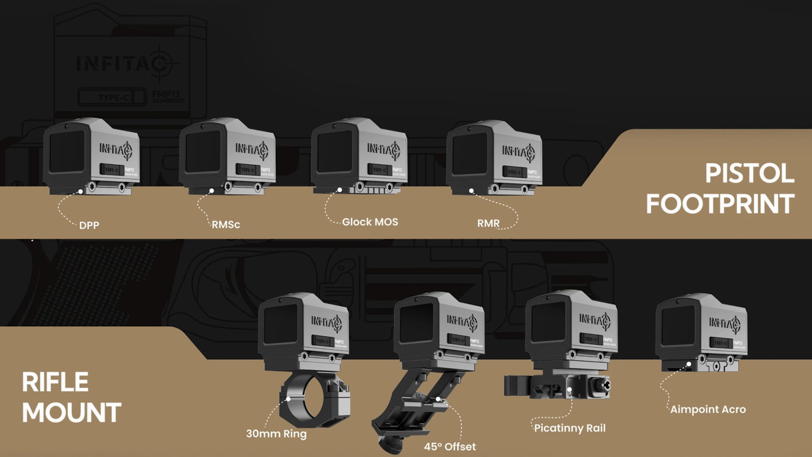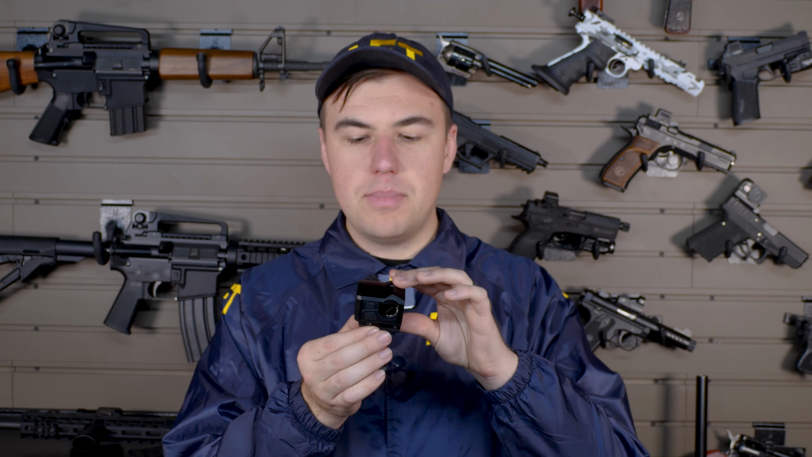Another good thing about the optic is the mounting system. There's loads of adapters between the RMR and this. It's a very solid mount. It is a bit tall. It does raise the optic up a little bit, but it's not a huge issue.